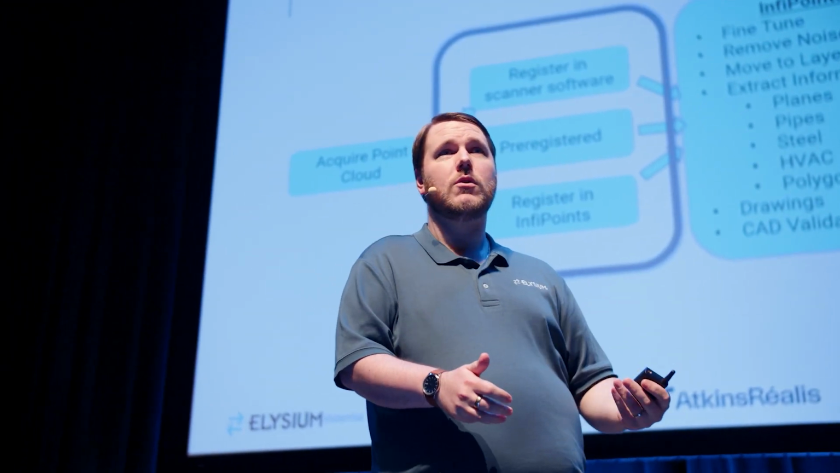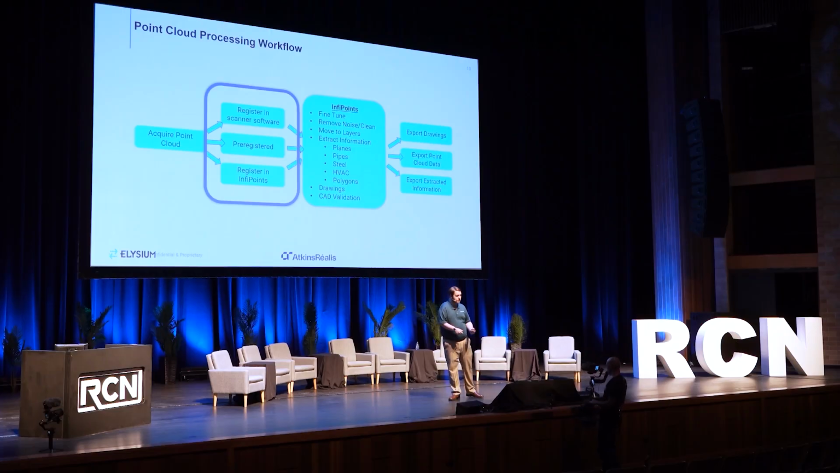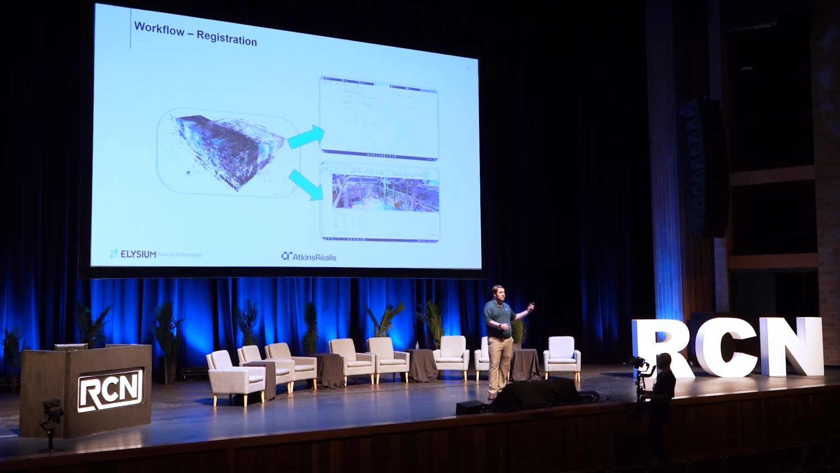So once the data has been acquired, what do we need to do with it from there to actually make it meaningful? In this particular case, there are going to be a couple of different methods for registration. We've gone out, we've collected all of our scan data, we have multiple potential formats, we've got multiple scans. We need to bring that into, again, a cohesive space to make it usable.